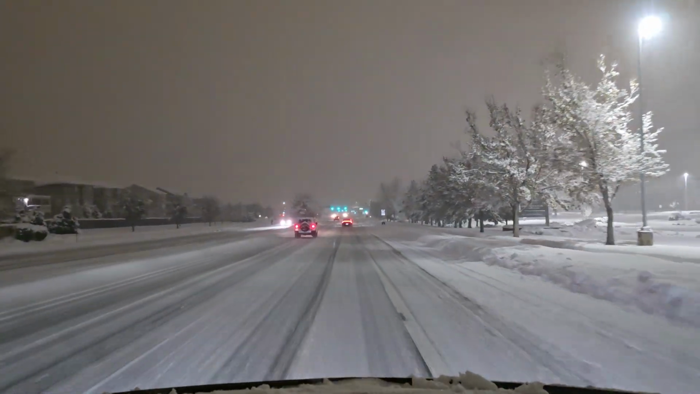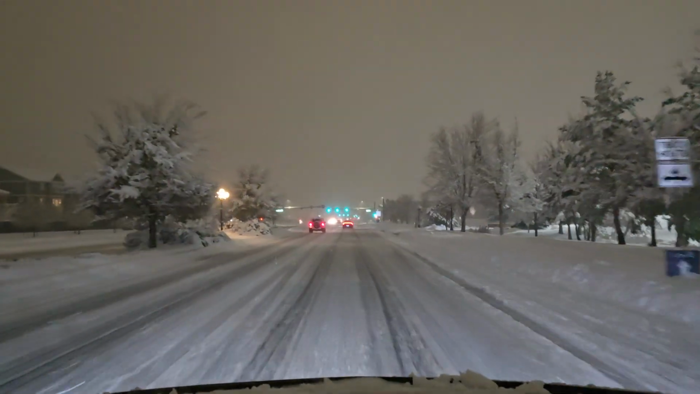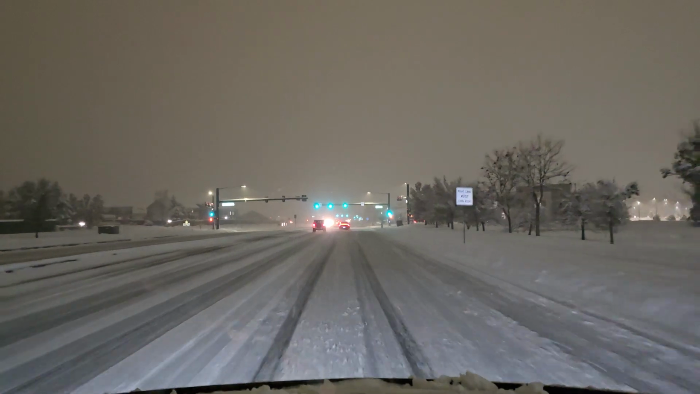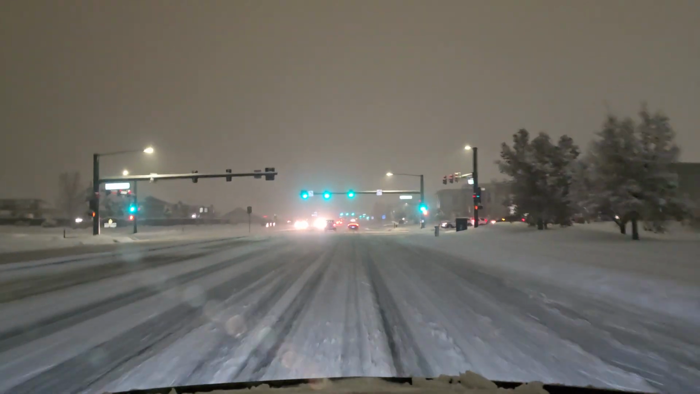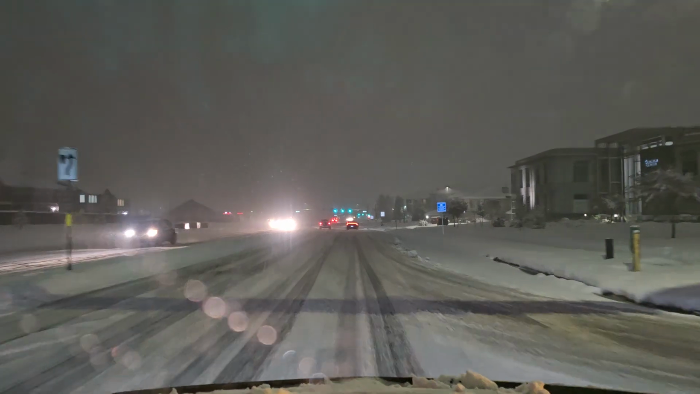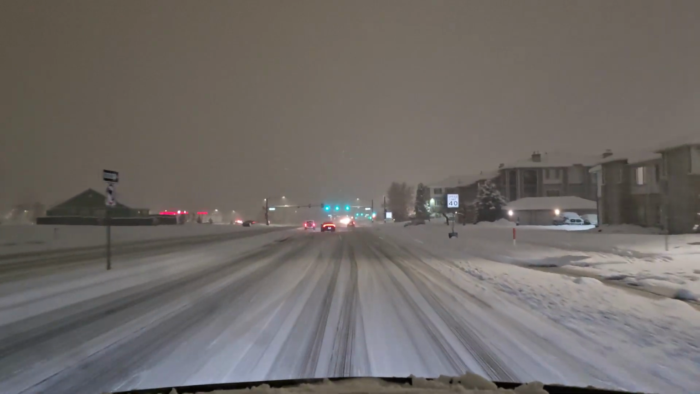And tomorrow morning should be fun too. It's supposed to snow like this all night. It's supposed to accumulate. I think I said in the other video about 7 to 14 inches is what I saw in the news. So we'll see what happens in the morning. Then it's supposed to start clearing up around noon or so. Supposed to get some sun.